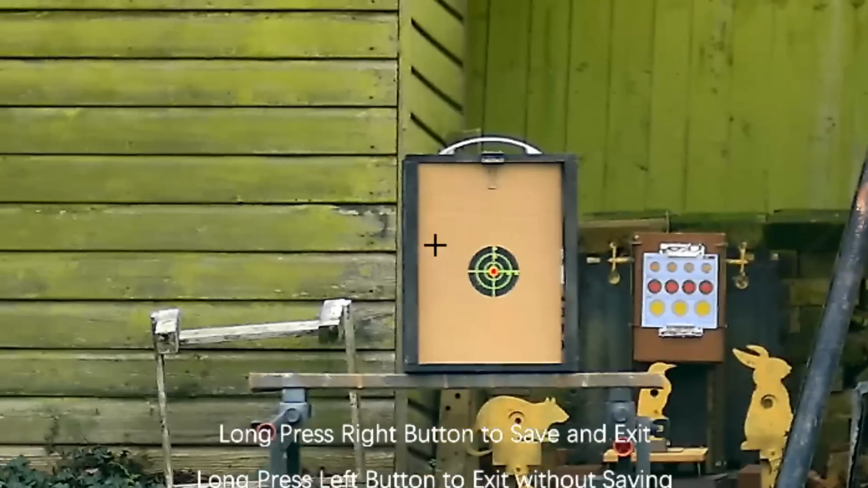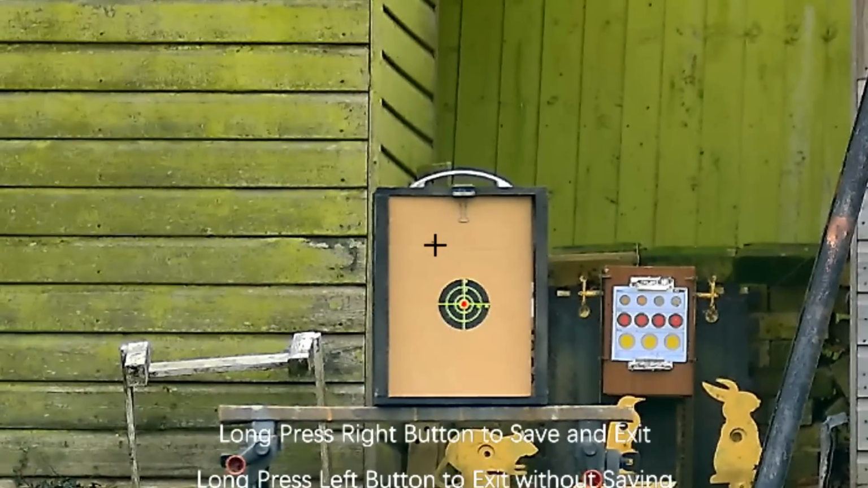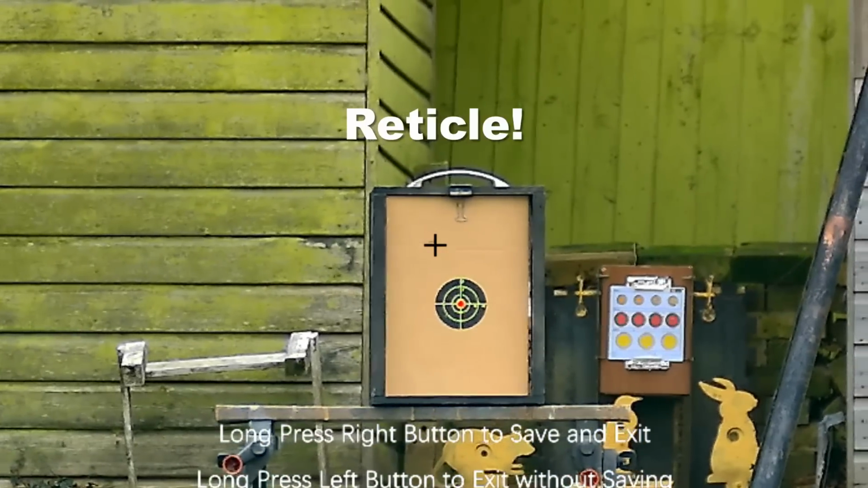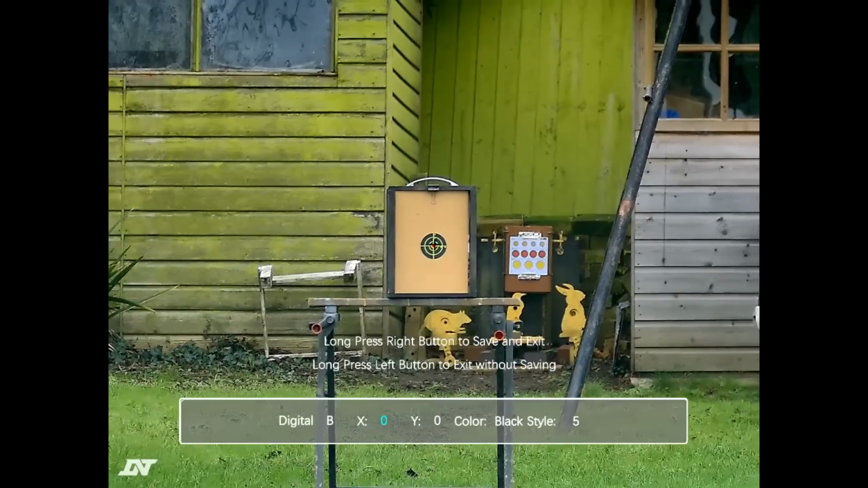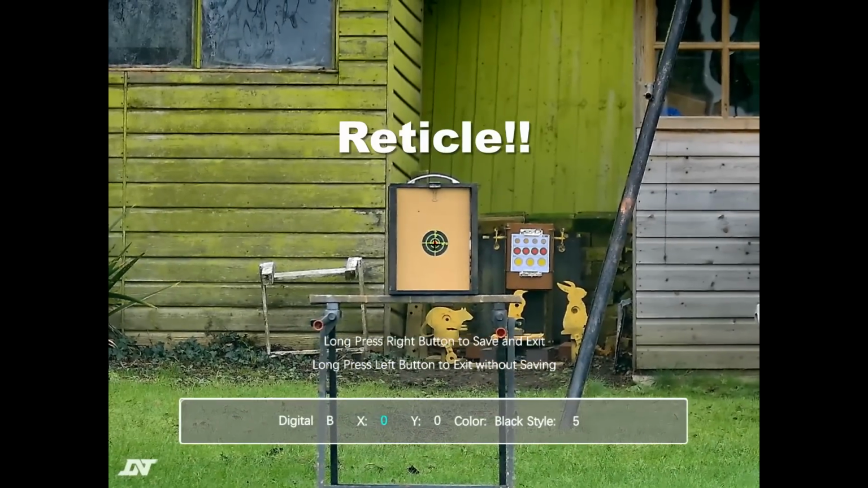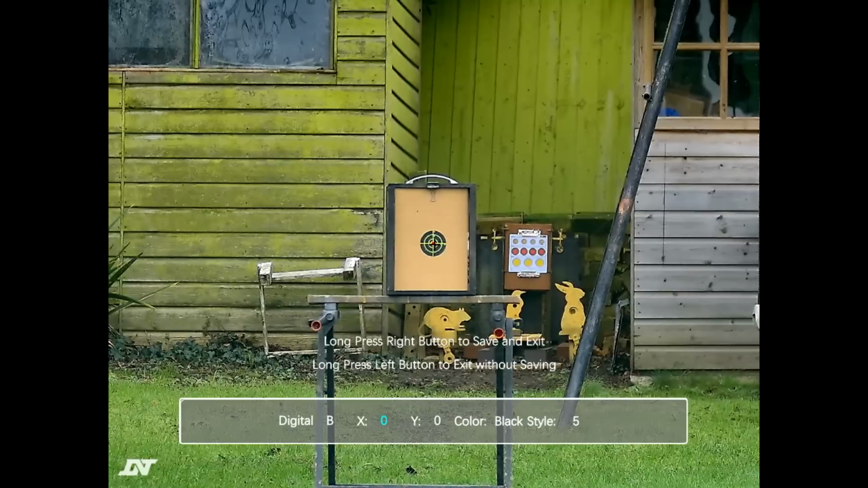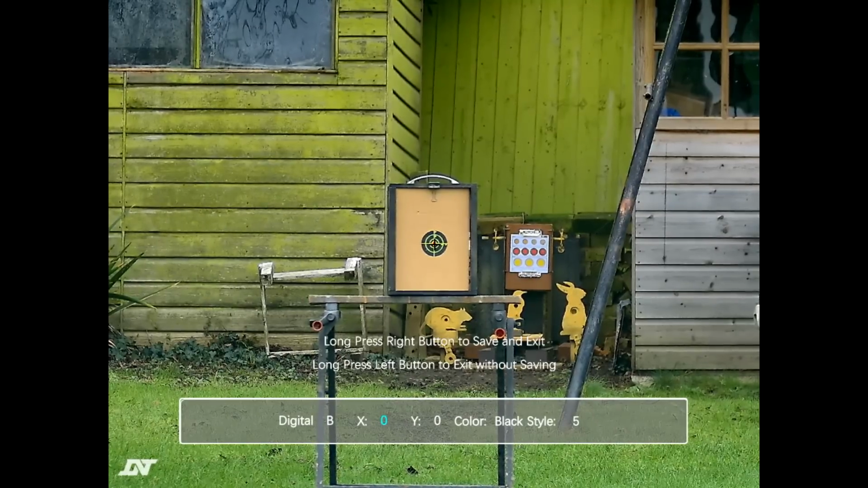Now you can see that the pellet has gone up where I'm indicating with the cursor. Now what I have to do is centre the cursor where I was aiming and then short press about there, and short press the power button and it freezes the picture.